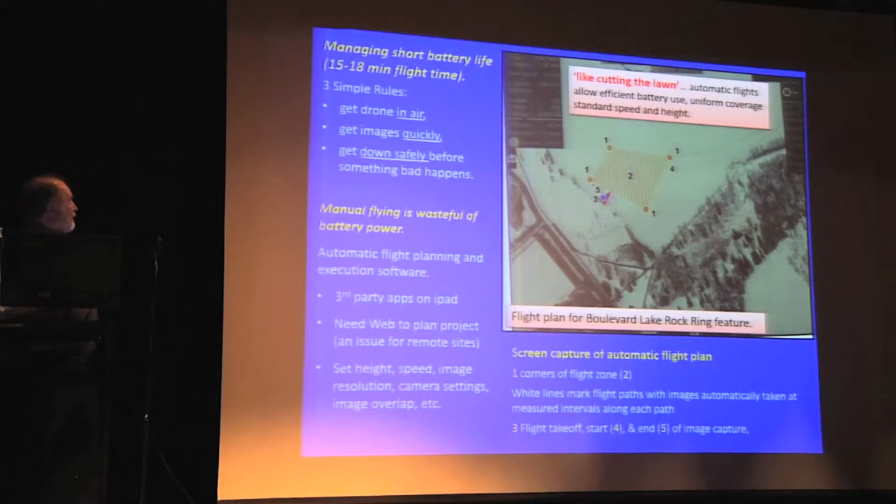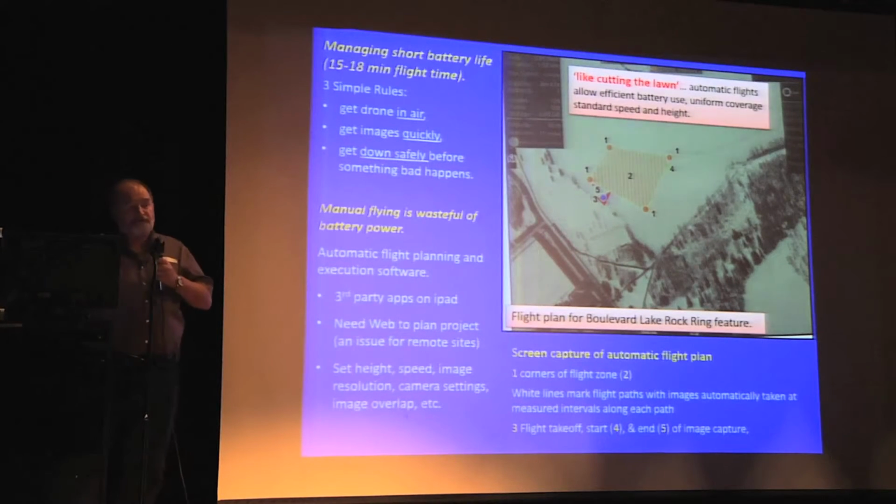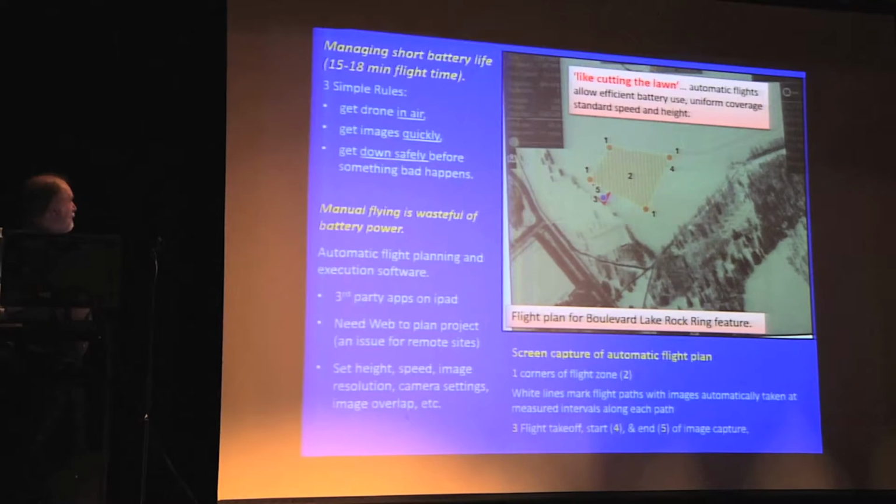Now, we very quickly discovered that there are three primary, simple rules for flying a drone for archaeology. Number one, get it into the air. Two, get the images quickly. And get back down on the ground before you do something stupid. Pretty simple and straightforward, but you've got to do it within a 15 to 18 minute flight envelope. That means flying around manually is a monumental waste of valuable battery time.